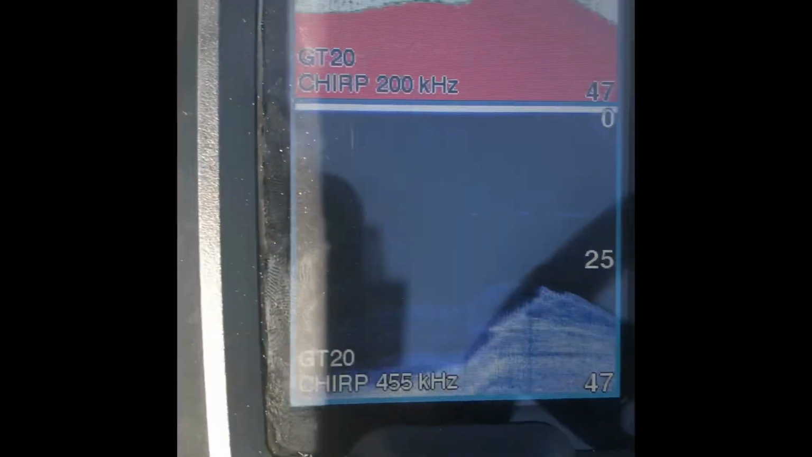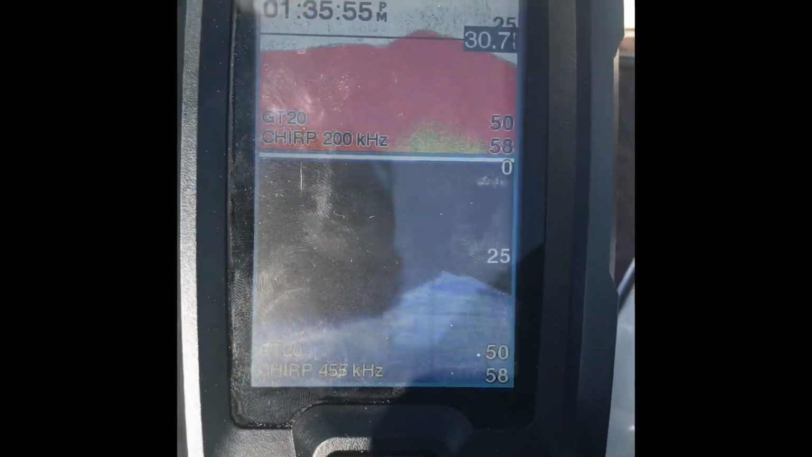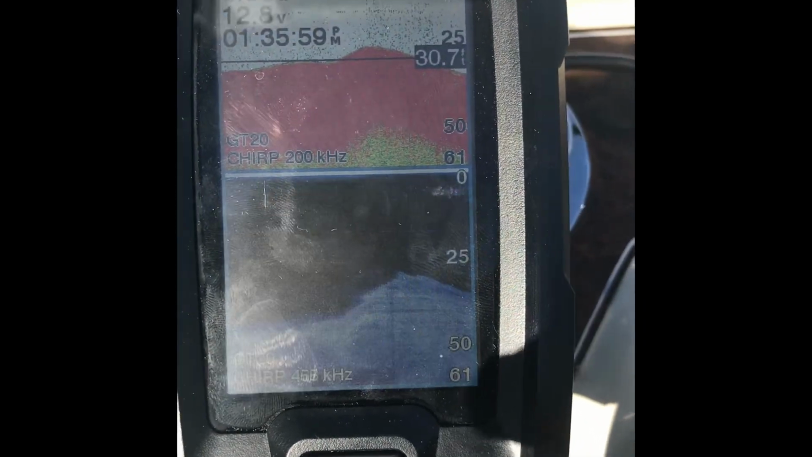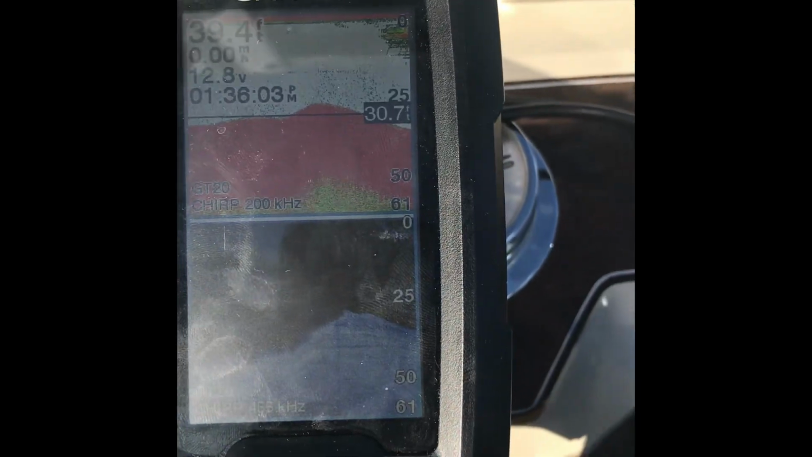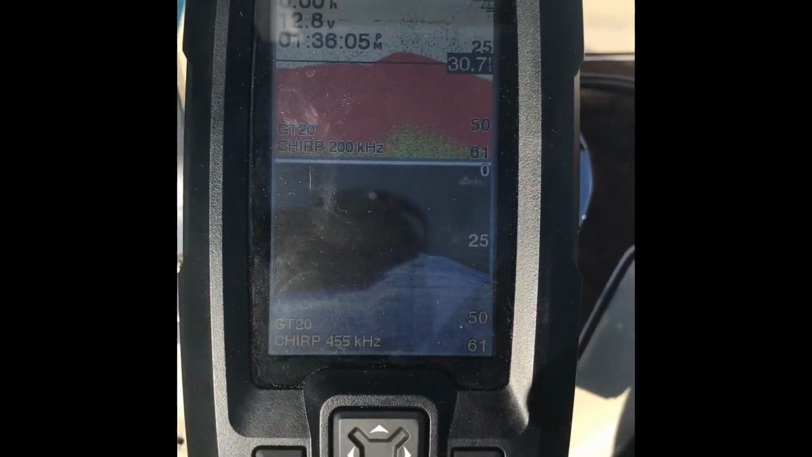Hope you guys can see that pretty good. It's where I have it positioned on my boat. But I will say this, it's holding the bottom really well. Even at high speeds, it was up to about 30, 32 miles per hour, and it was keeping the depth.